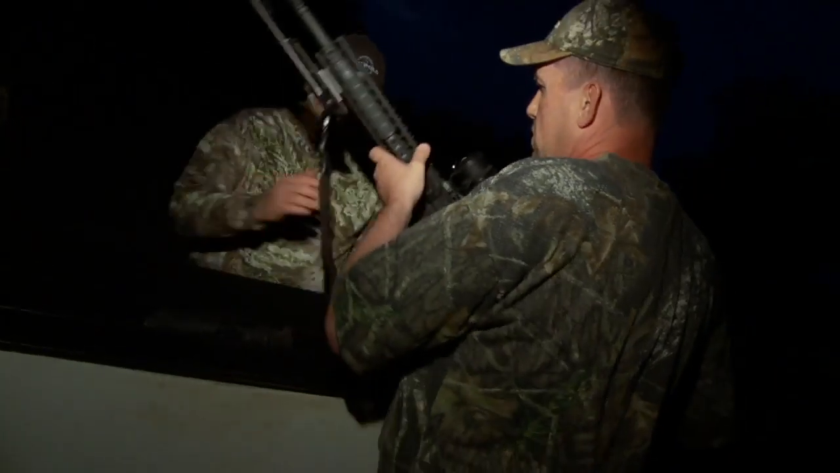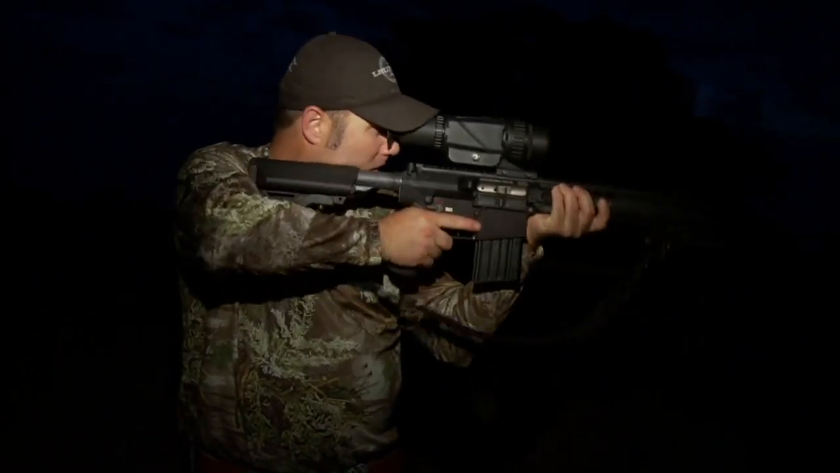Basically, we're just going to drive out in the middle of the field. Of course, we check the field first, nothing there. Drive out into the field by the pivot, and basically we were going to sit there and let them come out, make our moves, plan of attack, stalk in with the wind in our face, and kill as many as we could kill before they run out of the field. We got the Hornady. We're going deep, baby. This is a night hunt. Put the light out, man.